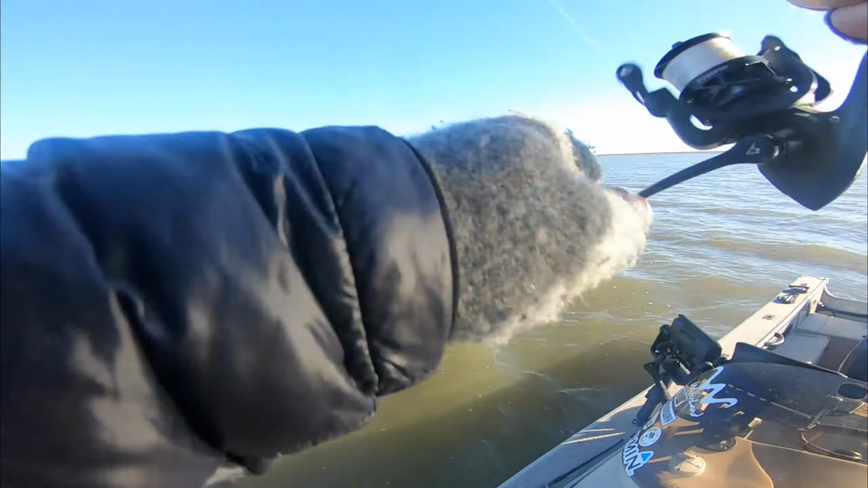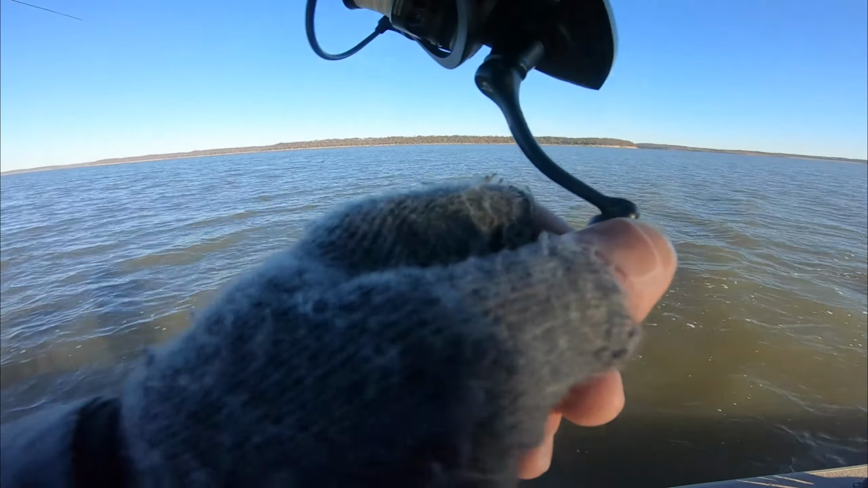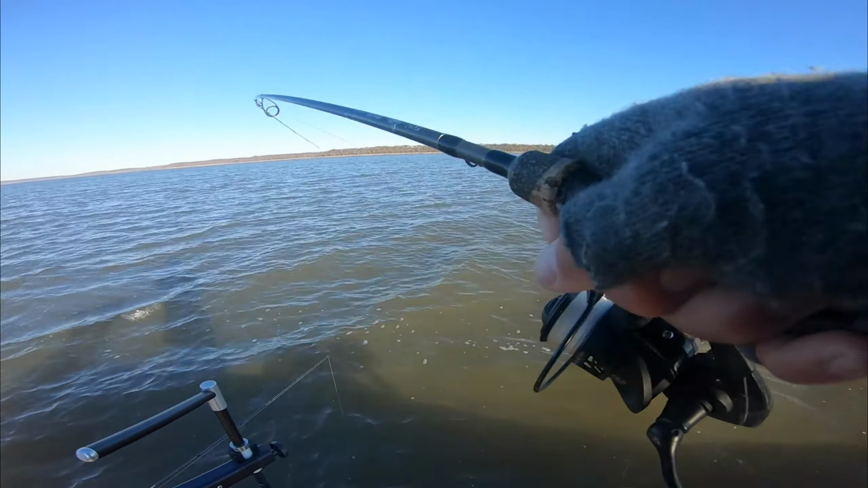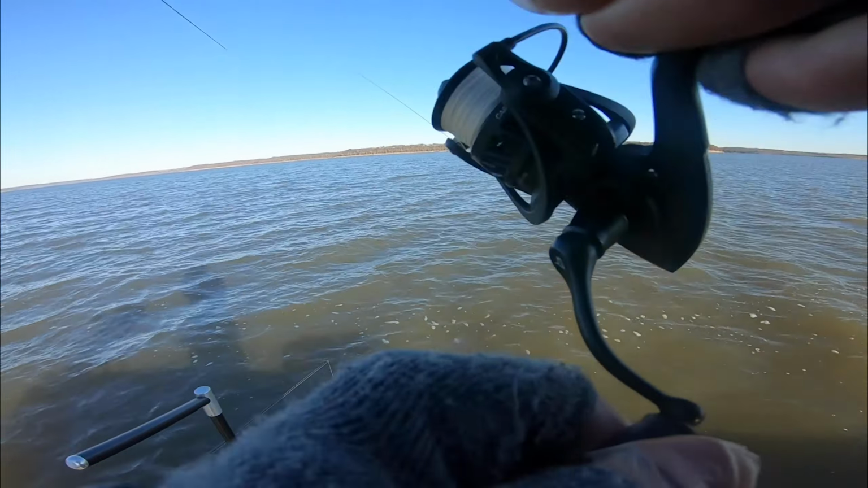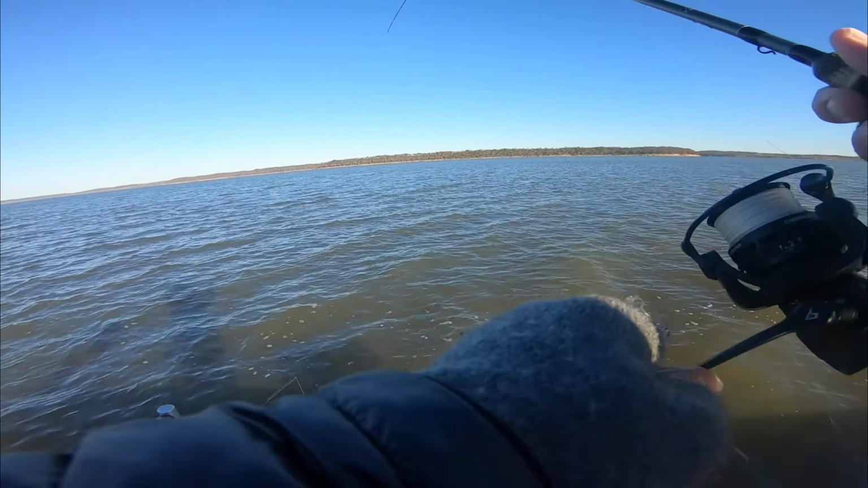Fish. Just picked up my slack. I was messing around with the jig wrap, let the swim bait sit on the bottom for a second and picked up my slack, and there was already a fish on, and I'm pretty sure it's a walleye. I don't know how many times I've said pretty sure it's a walleye and it's just been a white bass, but